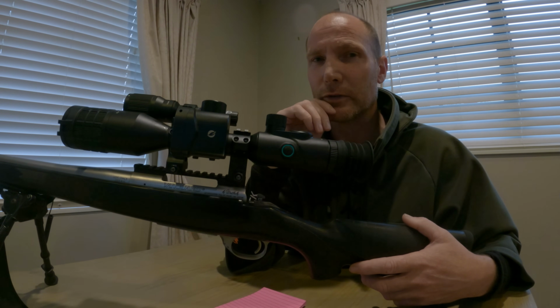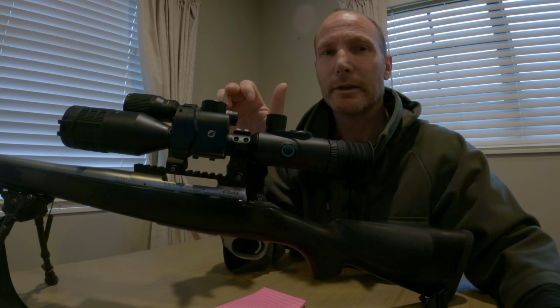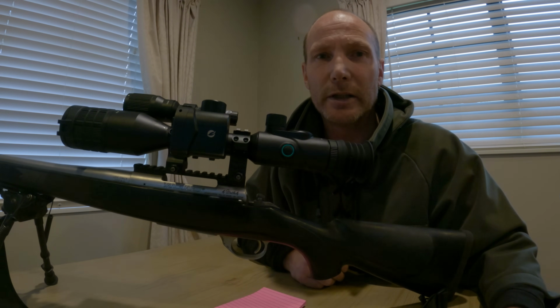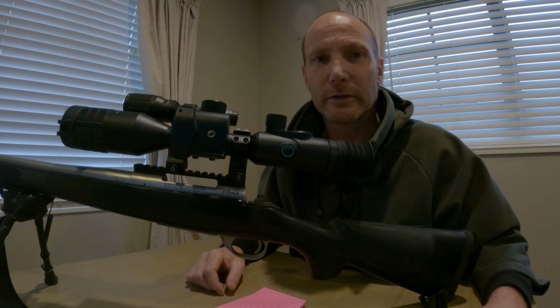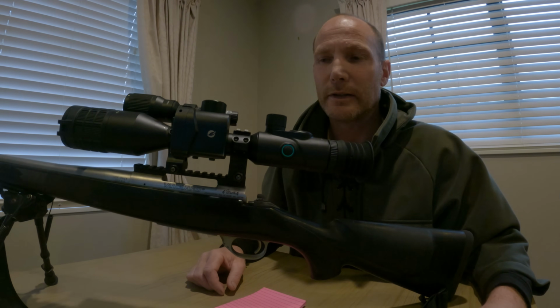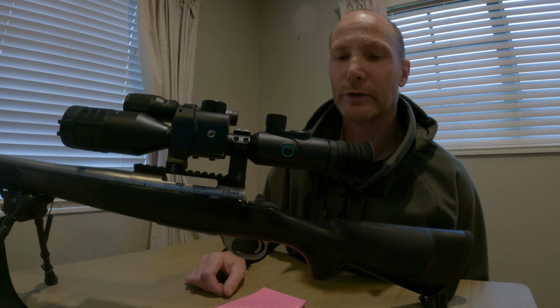so I was wondering why it wasn't showing as clear as what it should have been. But once I'd sorted it out and turned that on later on, it turned out I didn't need it. I'd shot the pig anyway, but I haven't forgotten ever since to turn that infrared torch on. It makes quite a big difference. You'll see in the video. Yeah, so I've shot a couple of pigs with it already and a few deer, and I'll show you the footage of that.